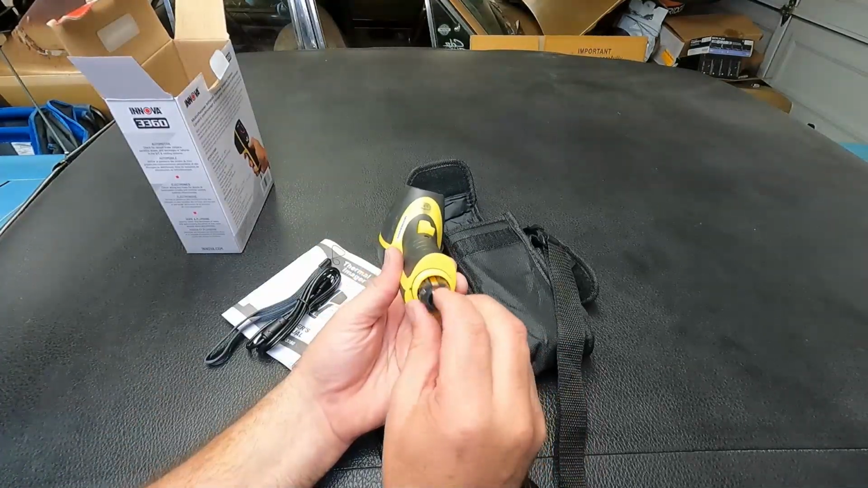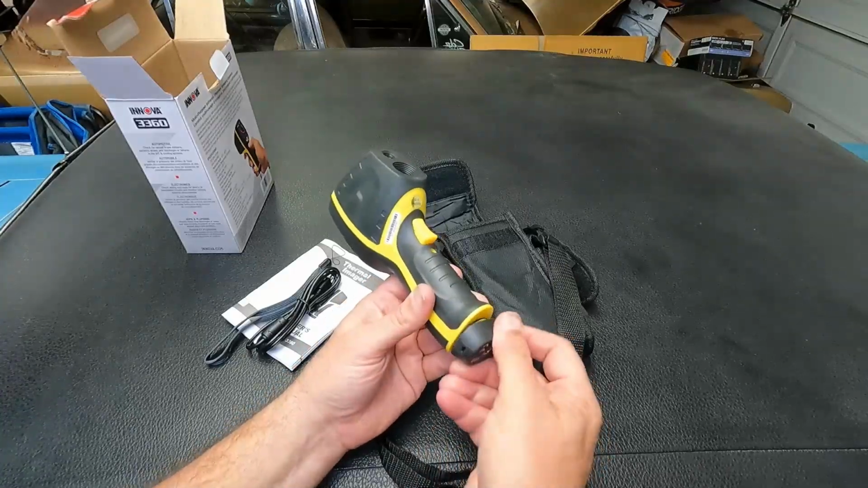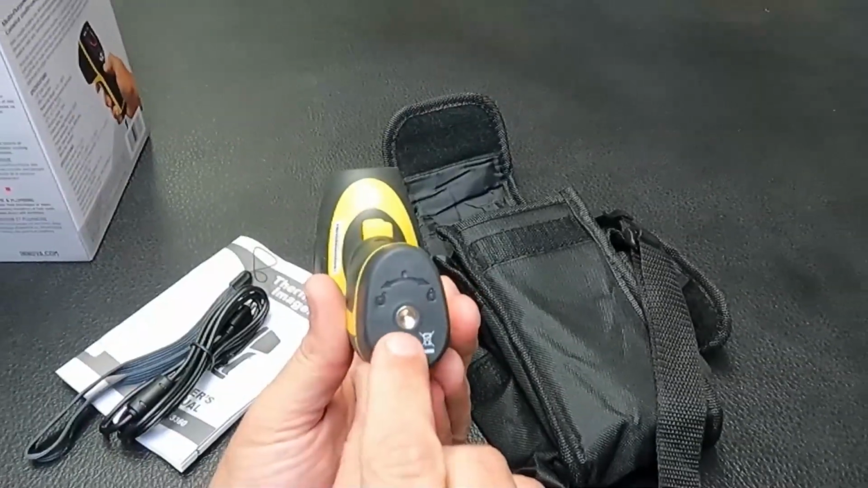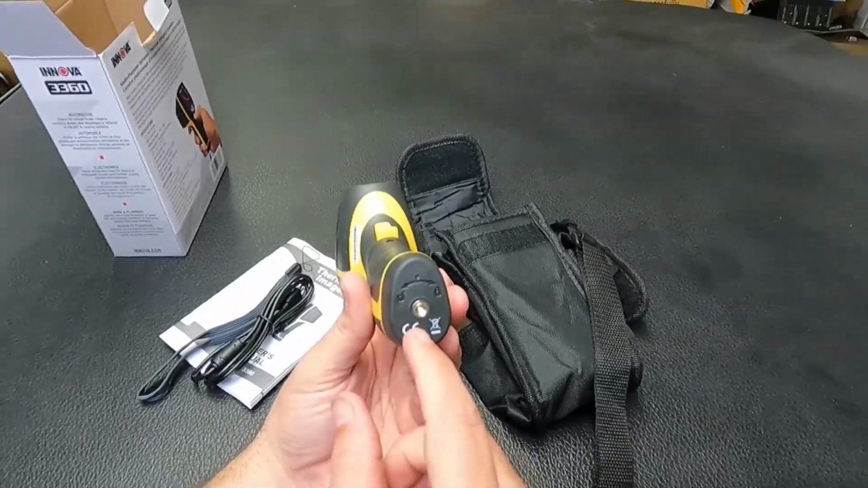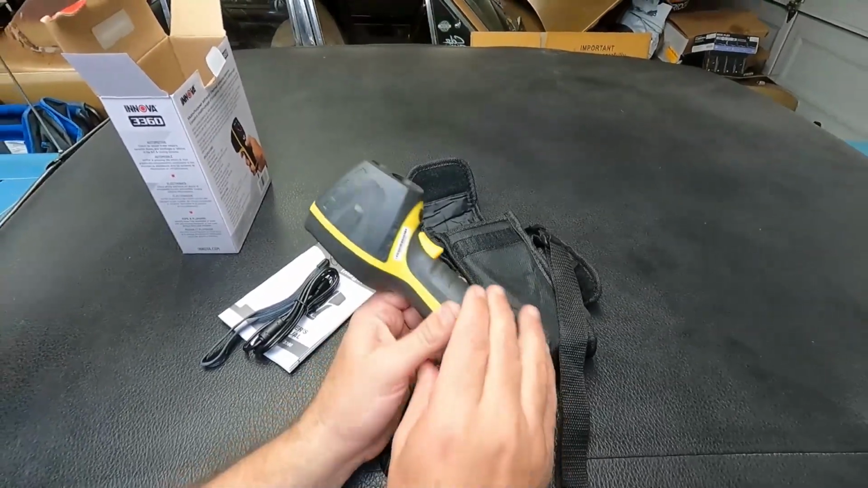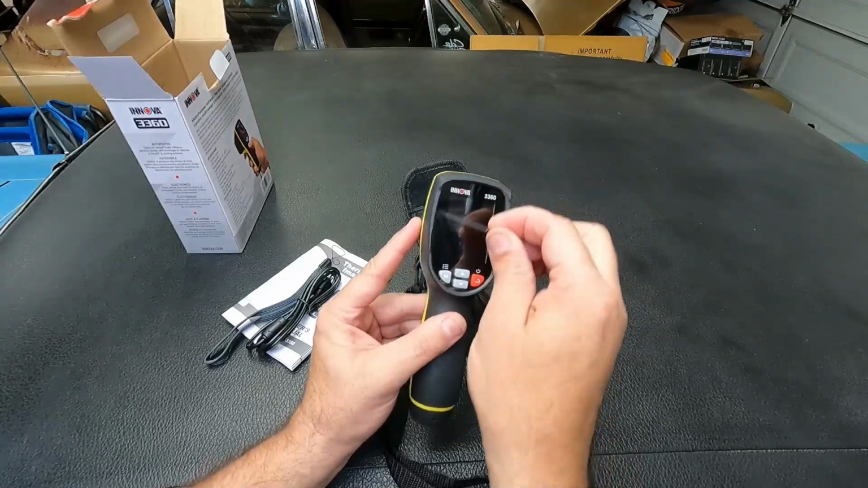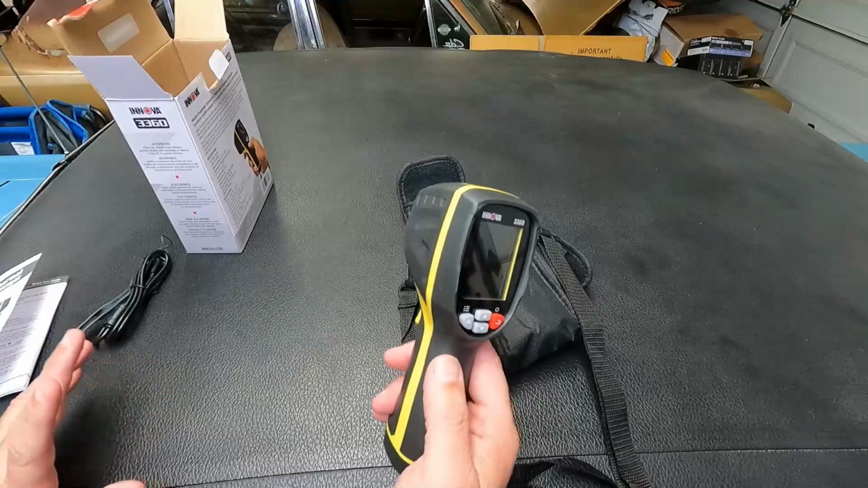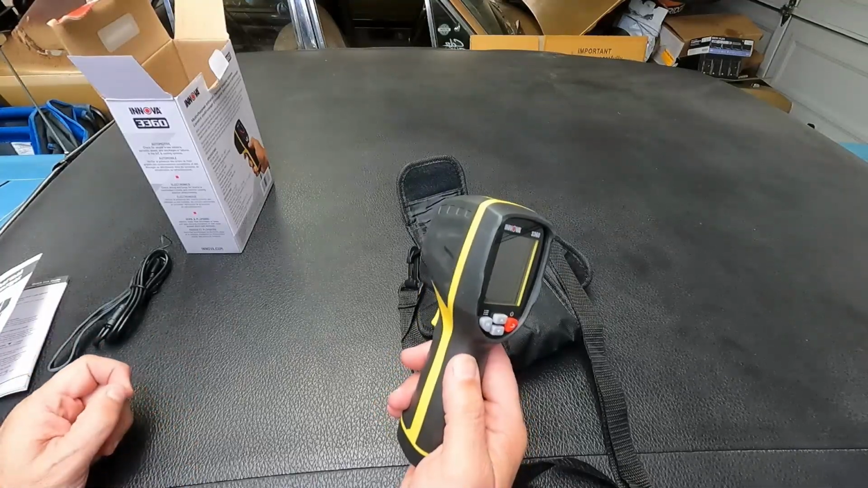This little button top goes in this direction. Tailpiece just screws right back on. Has a little rubber O-ring there around the base. Looks like we've also got a 1/4 screw, so you could use this mounted like on a tripod. Now we've also got a protective cover here. Let's take that off. Now it says that this will read temperature from -4 up to 1,112 degrees Fahrenheit.